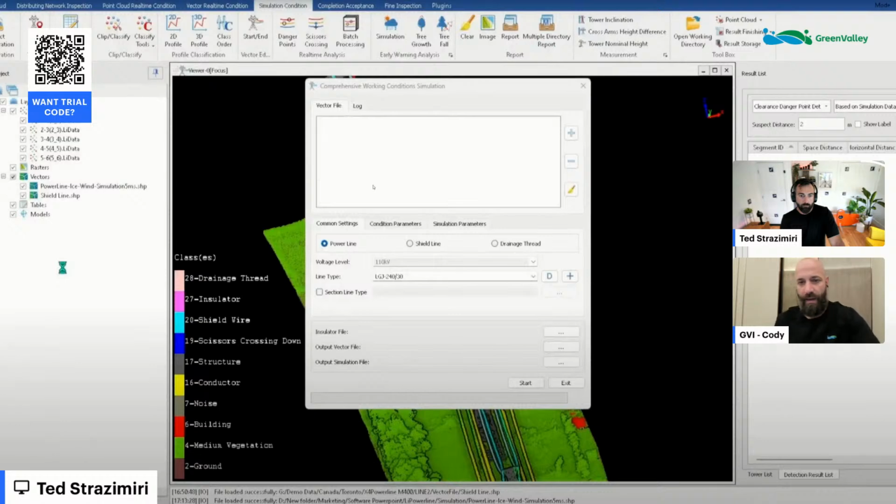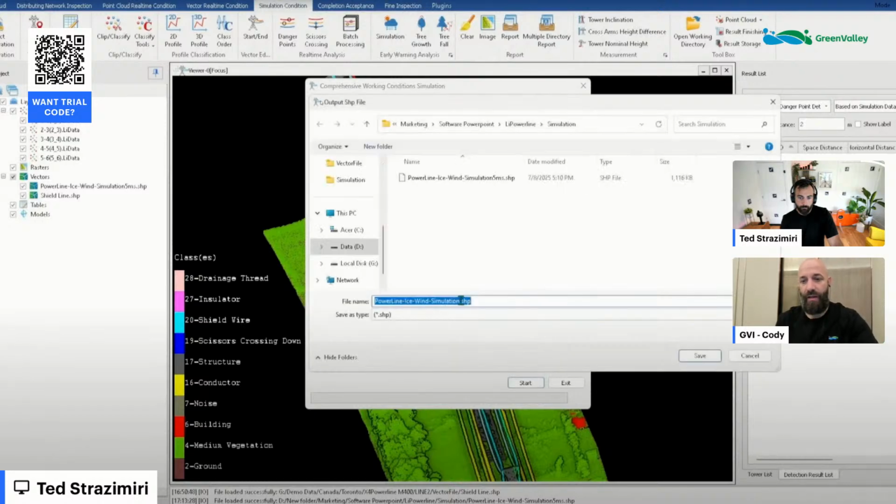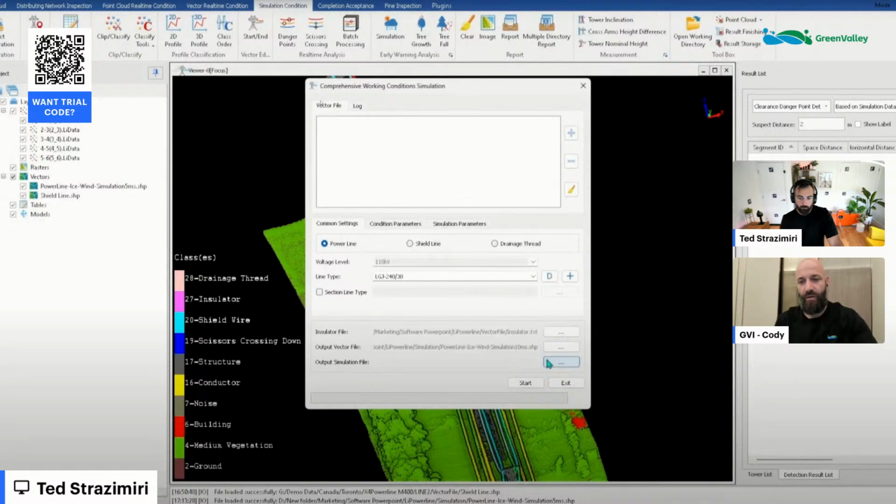They're actually in one of the tabs that we can see there. And I think one of the few things that I didn't pull up in videos was tower inclination and tower nominal height. Just being able to get detailed information about the towers themselves is also part of the simulation side of things so that you can actively predict certain situations with towers.